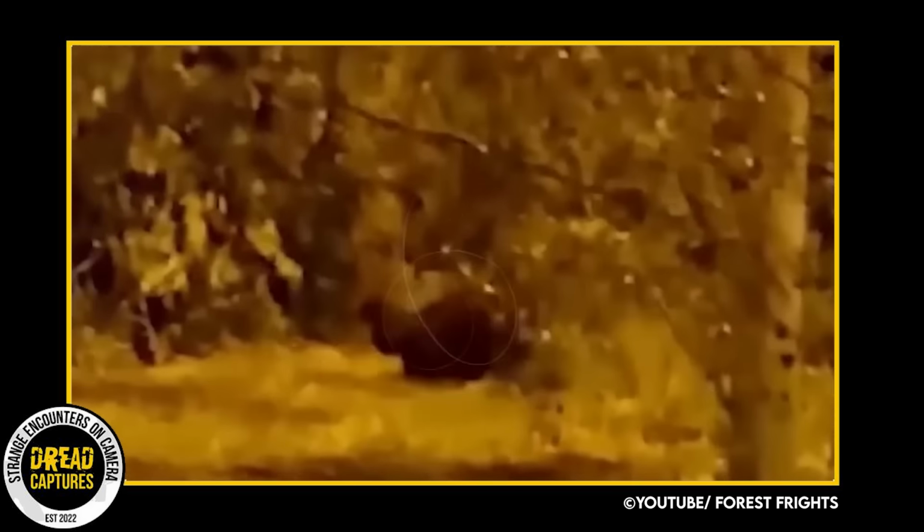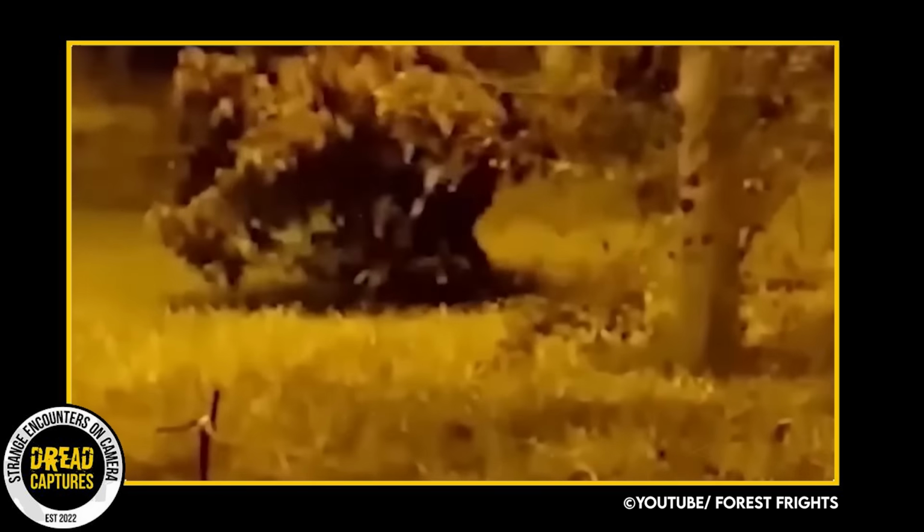And it really moved the brush and the trees and the undergrowth that it ran into. They were also surprised that the dog never barked or made any noise at all, and also that the dog didn't want their help. Which honestly is pretty common for dogs that get hurt. They're not always sure that you're there to help them.